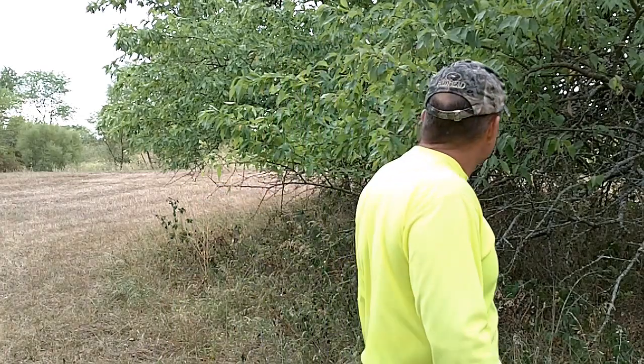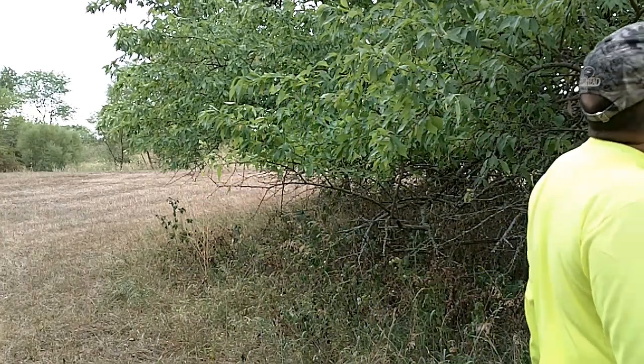It's never too early to scout for stand locations, or anything else for that matter. Being a professional land surveyor, I can't help but keep my eyes out for sign as I'm doing my job.